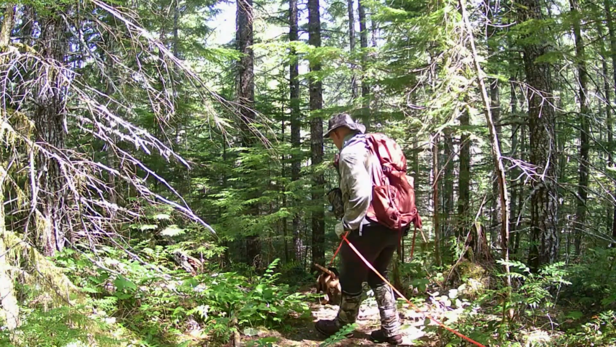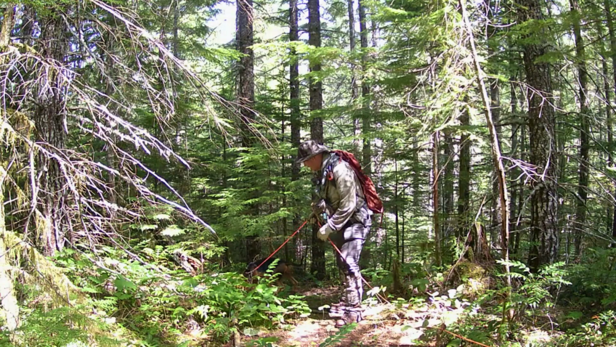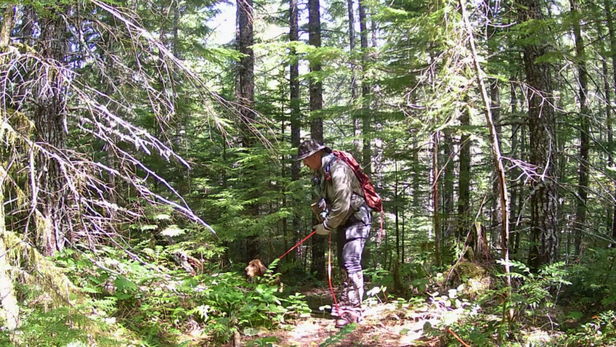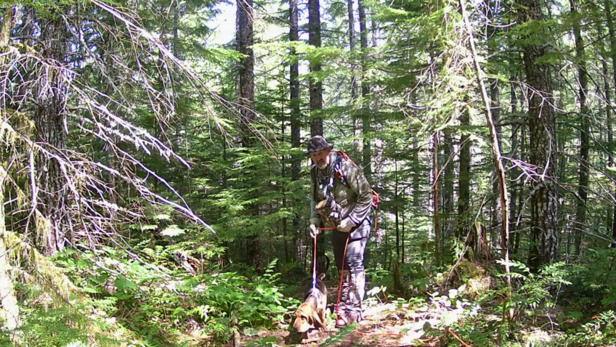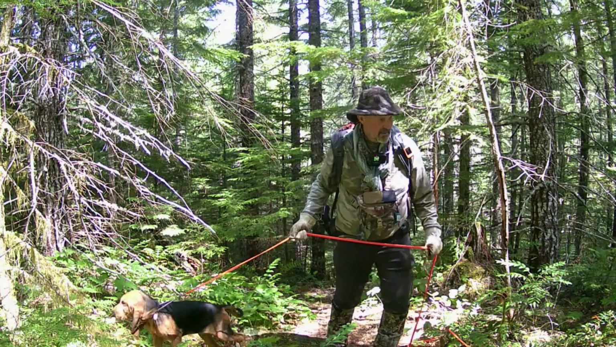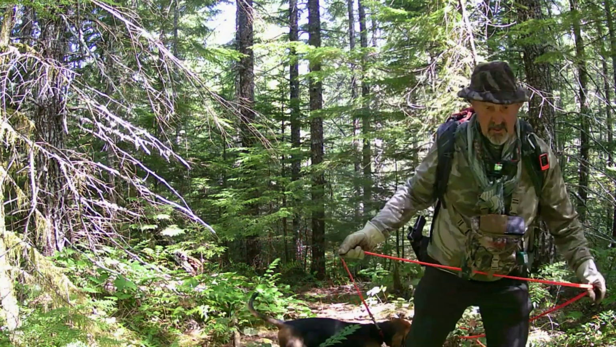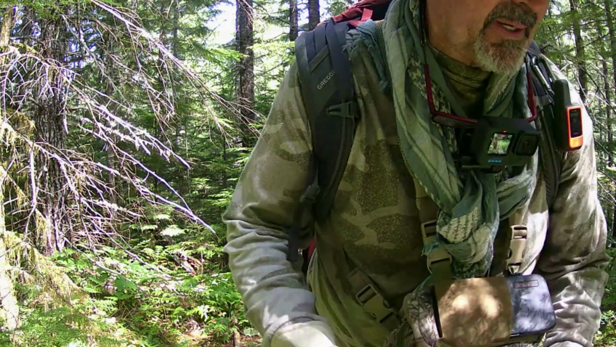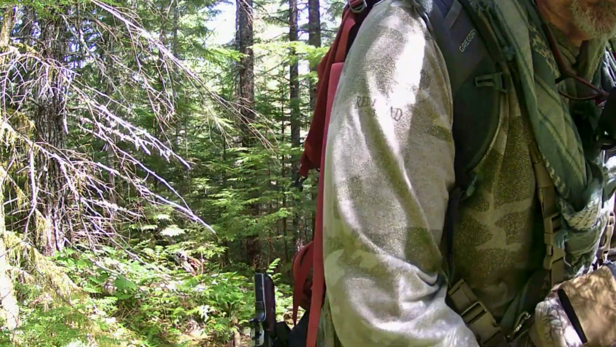Well, what do we have here? Oh yeah, there's some elk scat there, huh? Yes, there is. Got spider webs all over it. I know.